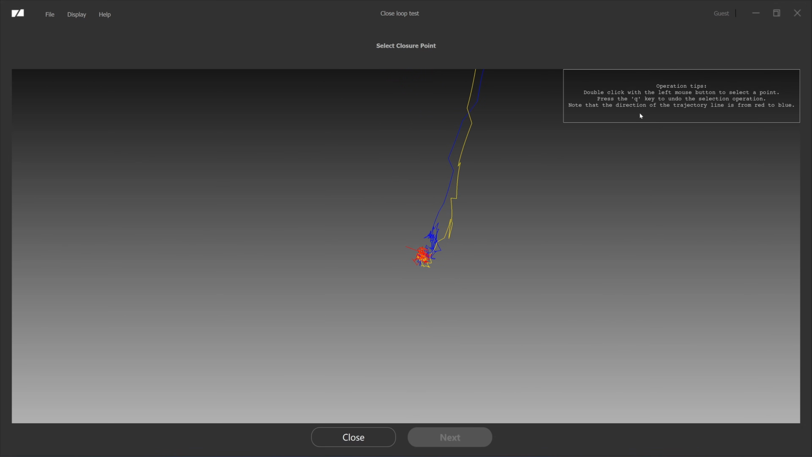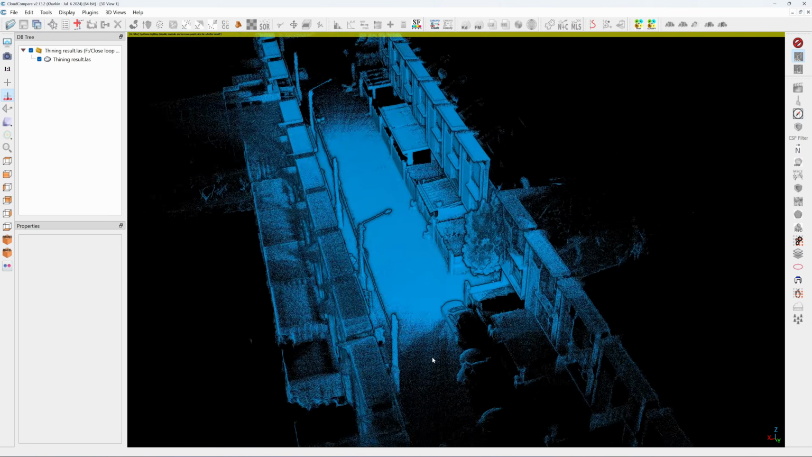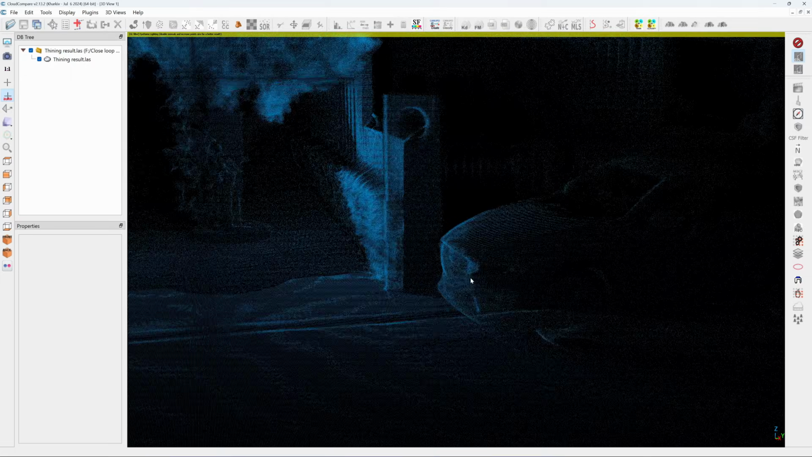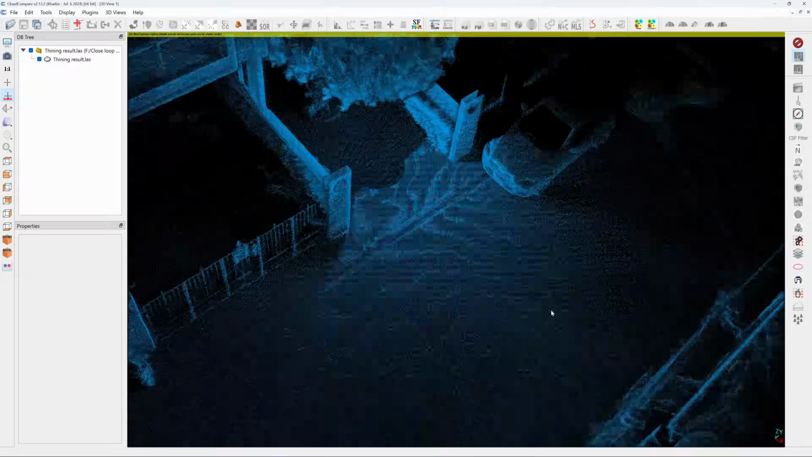And when you inspect your trajectory and you find that the red and the blue trajectory match perfectly like this, it means that your scan has no drifting alert. This sample is only a 50-60 meter loop, so it has no drifting alert. After point cloud filtering and thinning, I found that the result is better than the previous version. The noise in the point cloud is much less. The noise level is very low. This is a very clean scan.